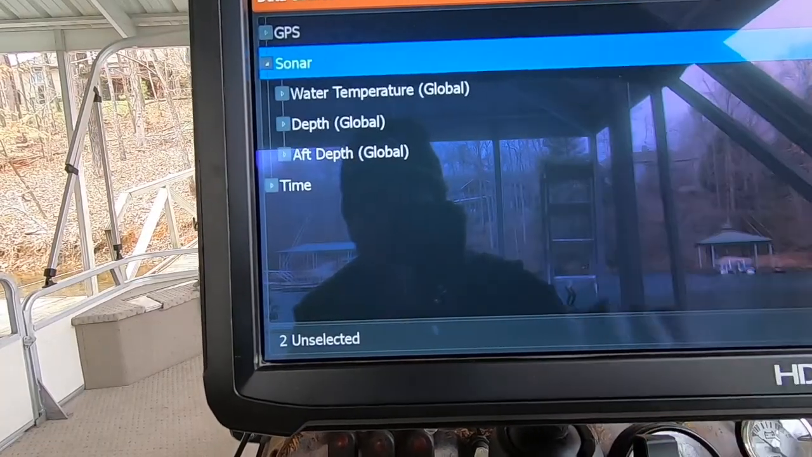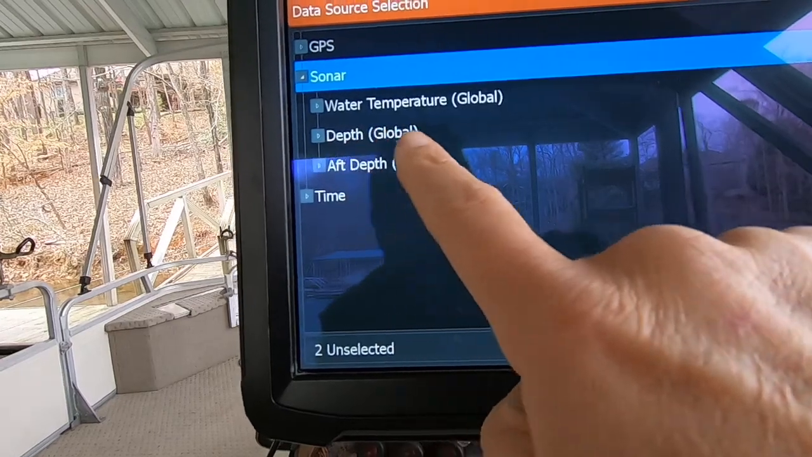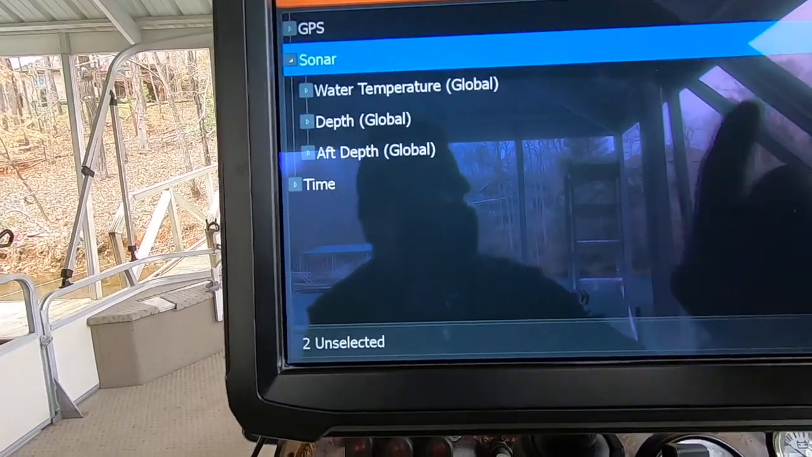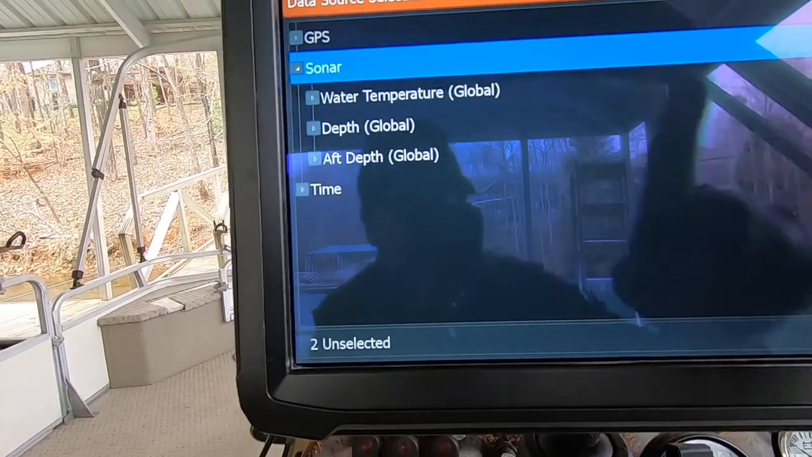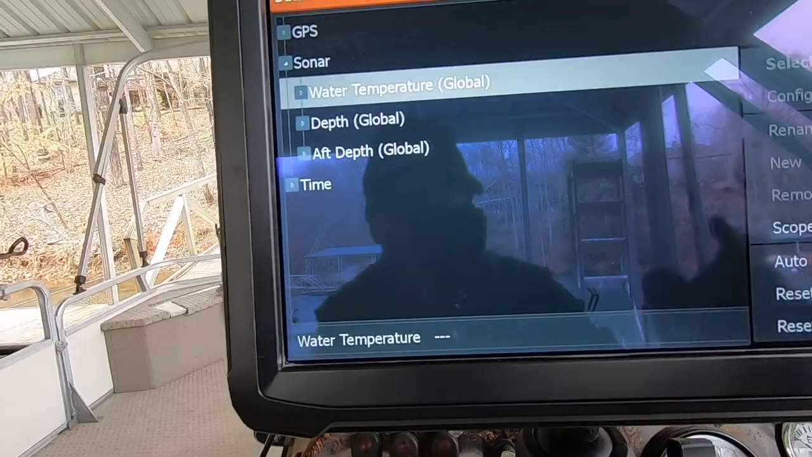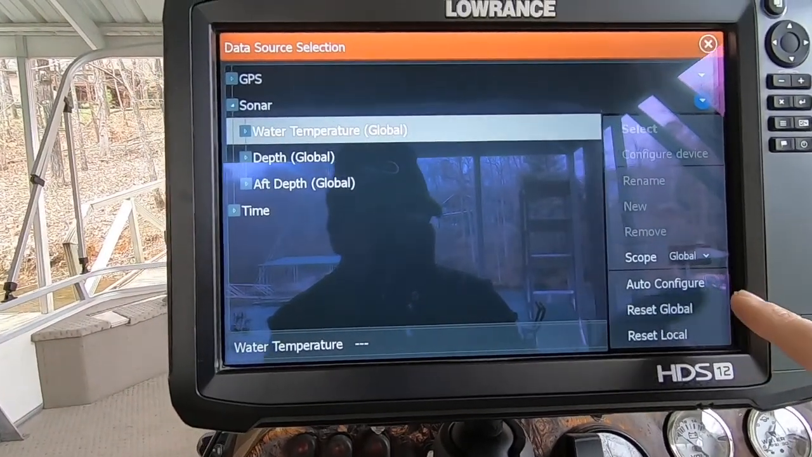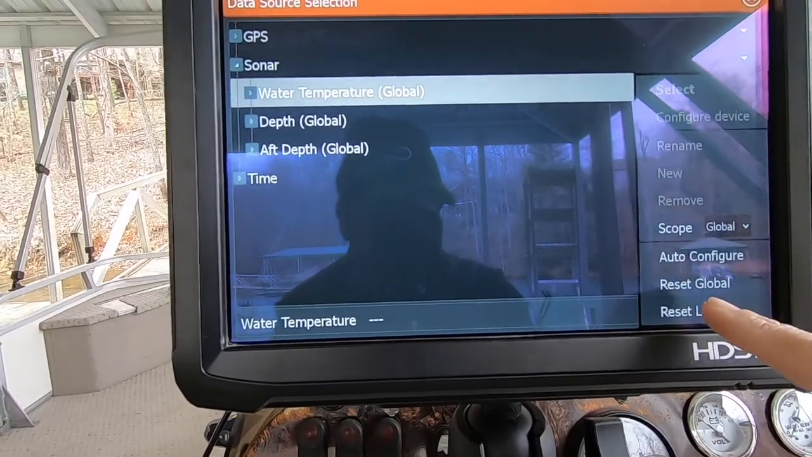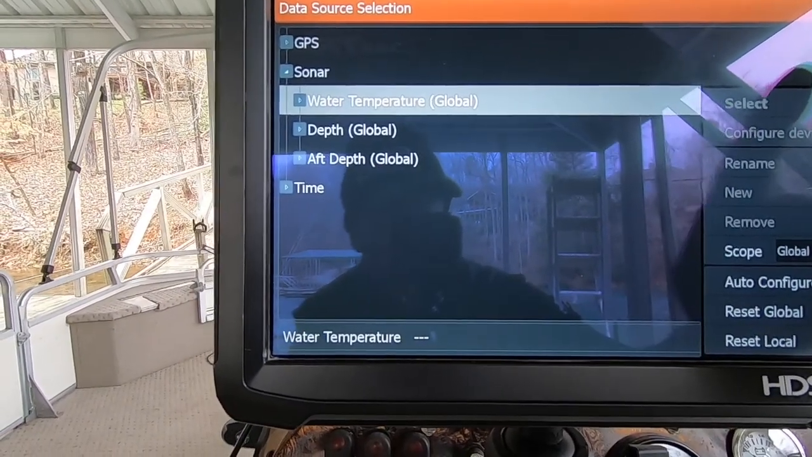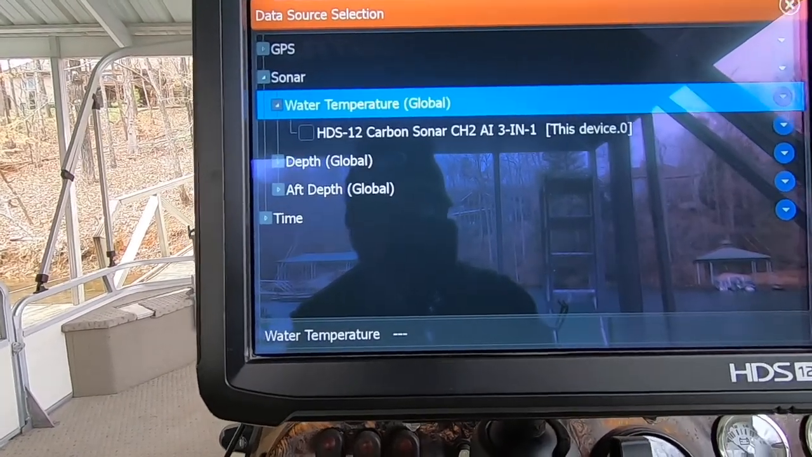But if you tap the bar, it's going to bring up water temp global, depth global, app global, app depth. So my water temp's not coming up. So I'm going to do a drop down menu like you think you would do. And here we go. Auto configure, reset global, reset local. Well, that's not what you want to do. We're going to tap on just the blue bar.